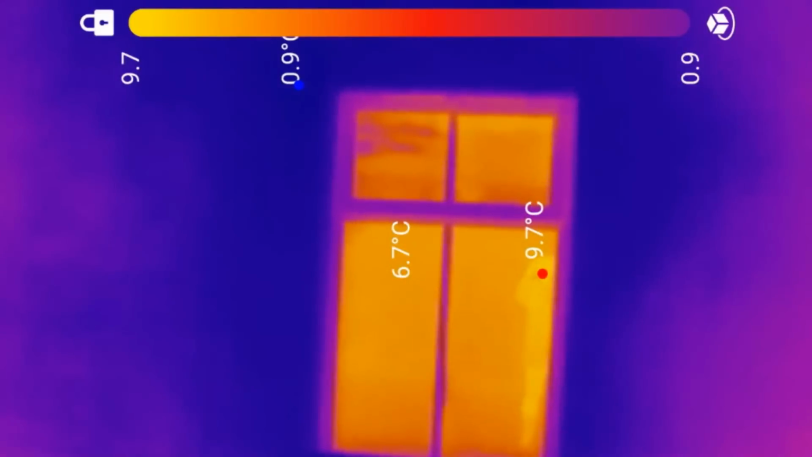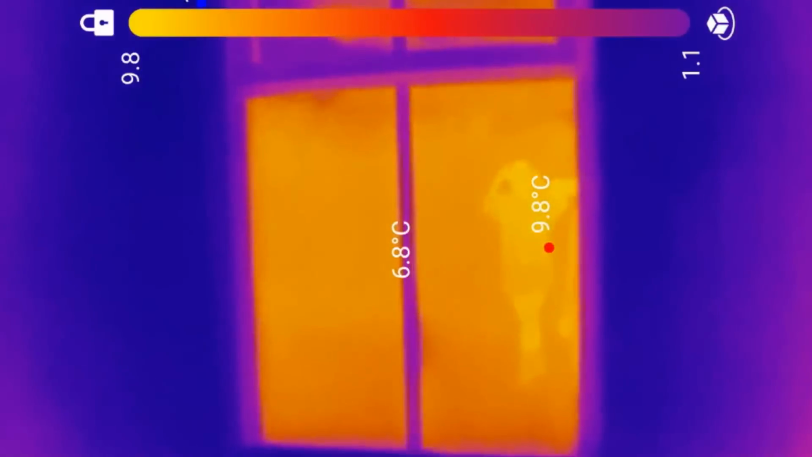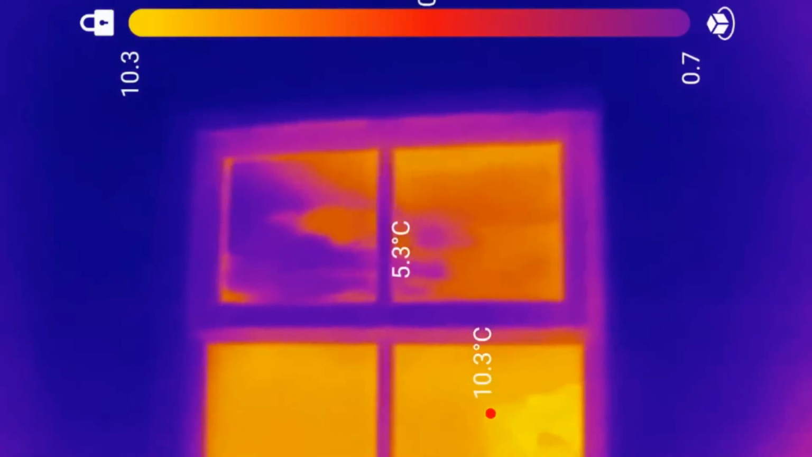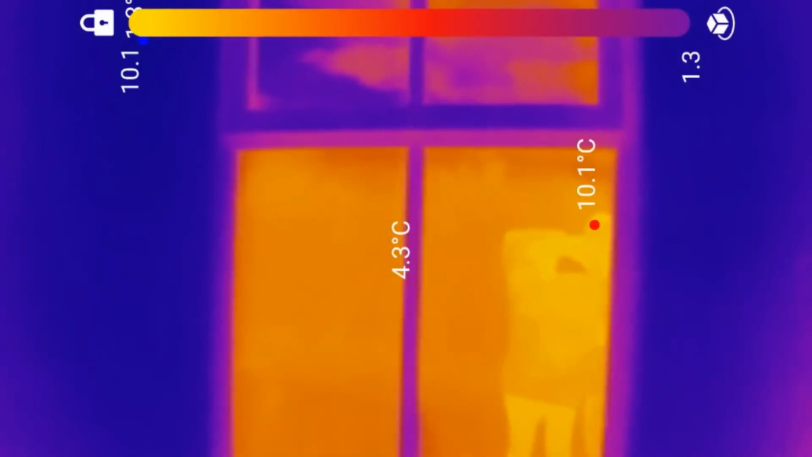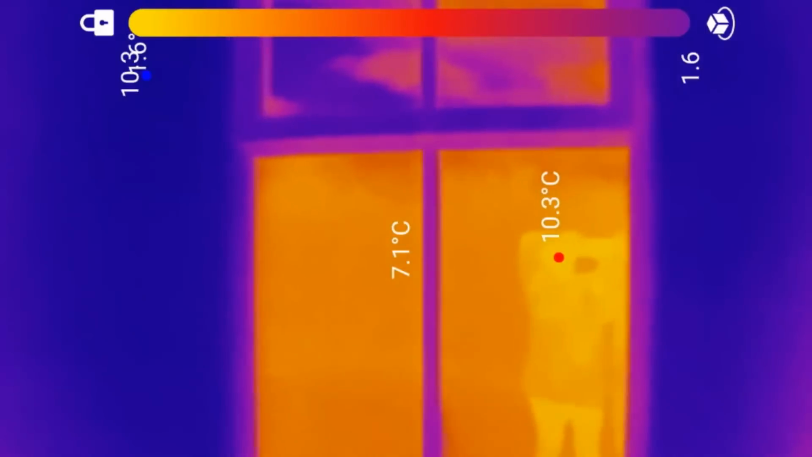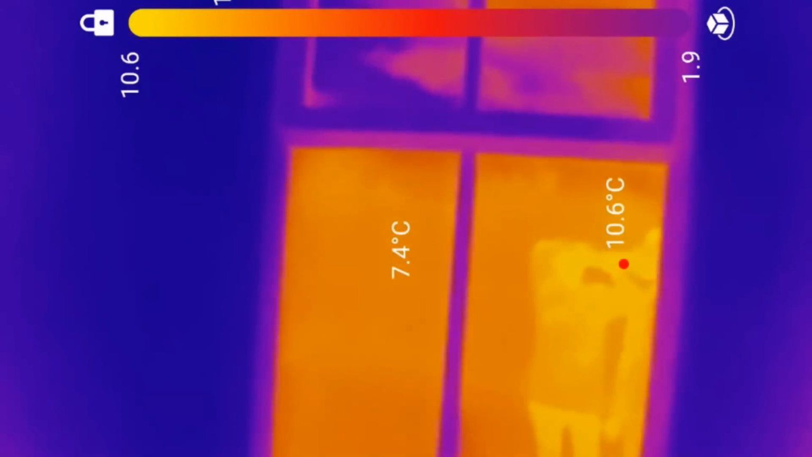But around the frame where you've insulated it, there is no heat loss. You'd expect big orange patches. That's pretty good. Once we put the cling film secondary glazing up, it will be interesting to see from the outside what temperatures we're getting then.